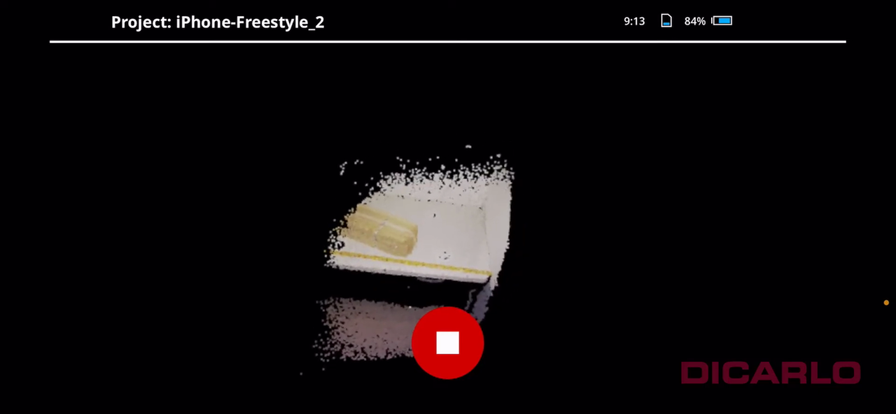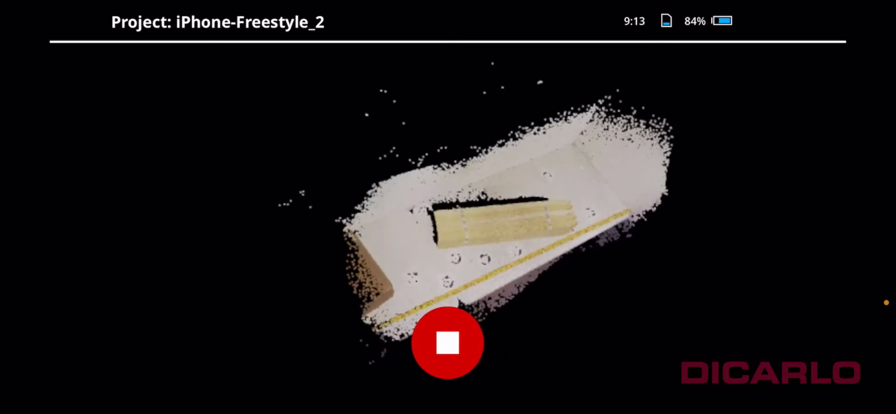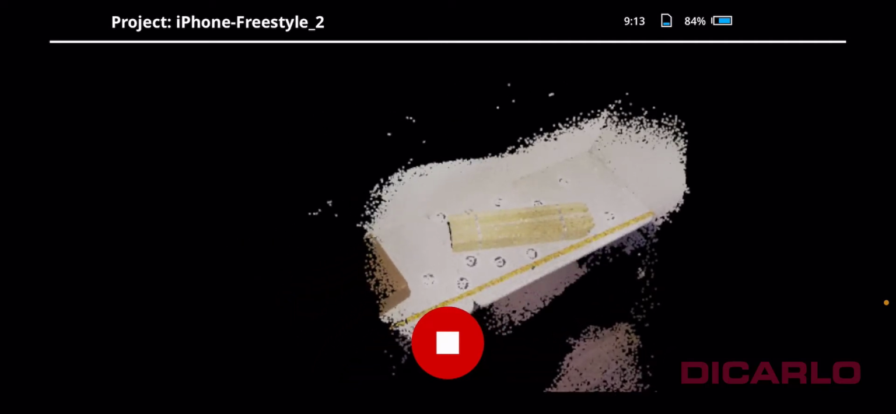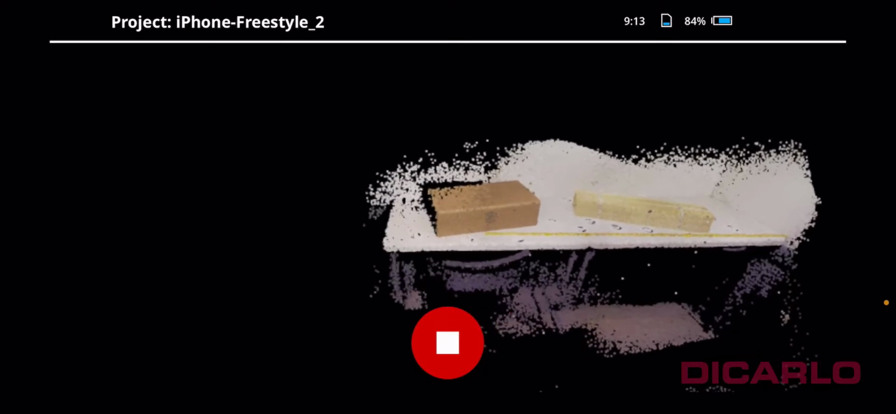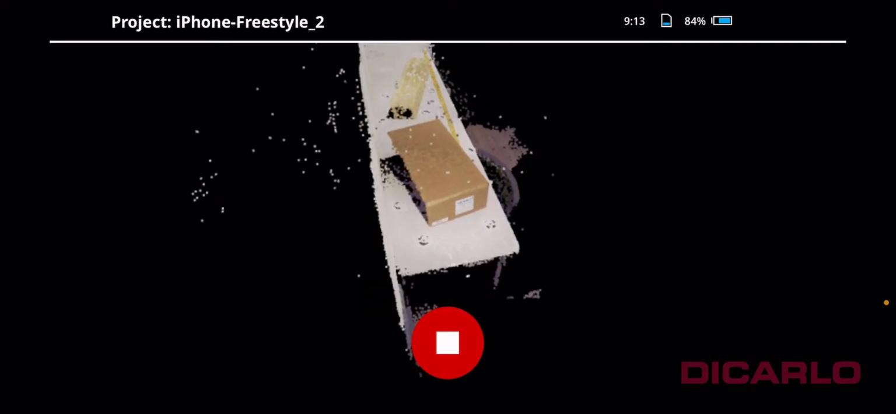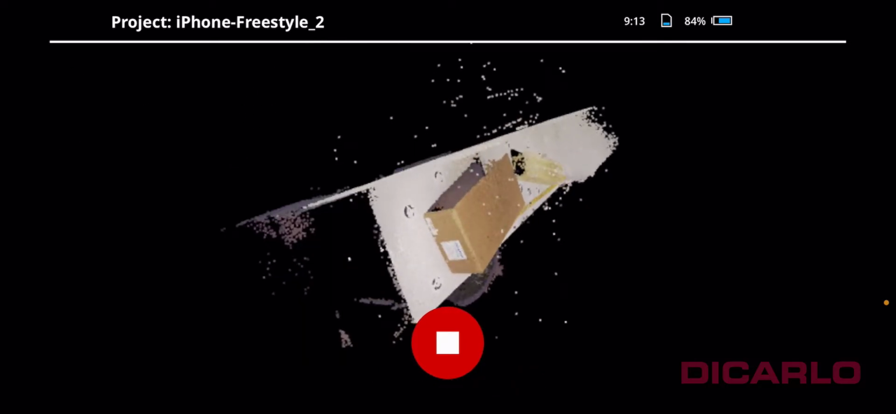So, same table, same objects on the table over here with the same targets on the surface also. Box. The preview obviously looks different, a completely different application, a different way that the data is being captured, of course. Let's see, can I get the back of this box? Let's go.